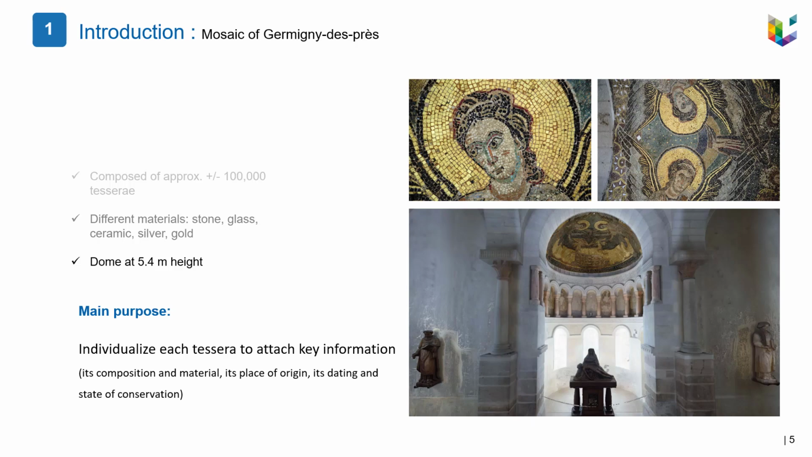It is a well-preserved and restored mosaic that culminates at 5.4 meters above the ground, presenting many challenges for 3D capture from both active and passive sensor. Our main purpose was to individualize each tesserae to attach some key information, mainly its composition and material, its place of origin, its dating, and state of conservation.